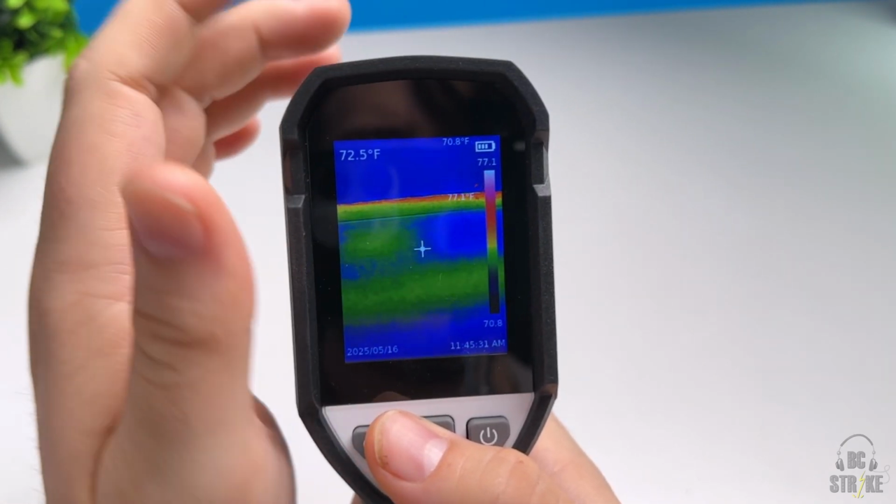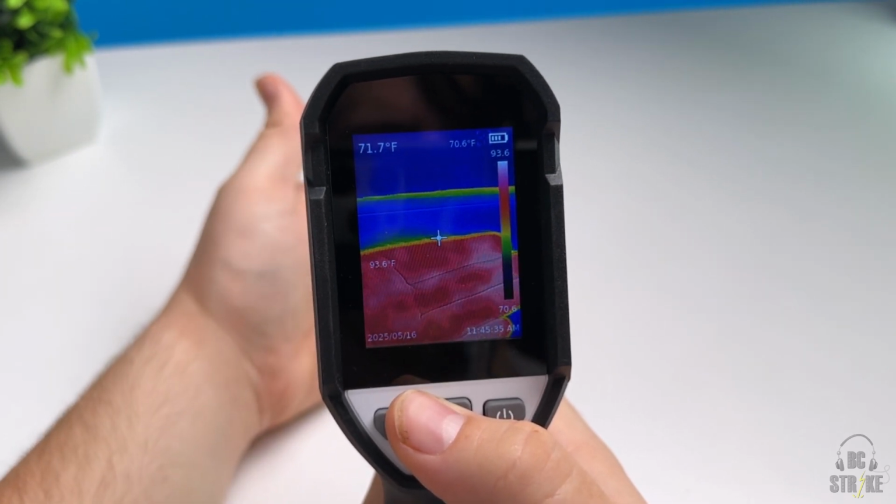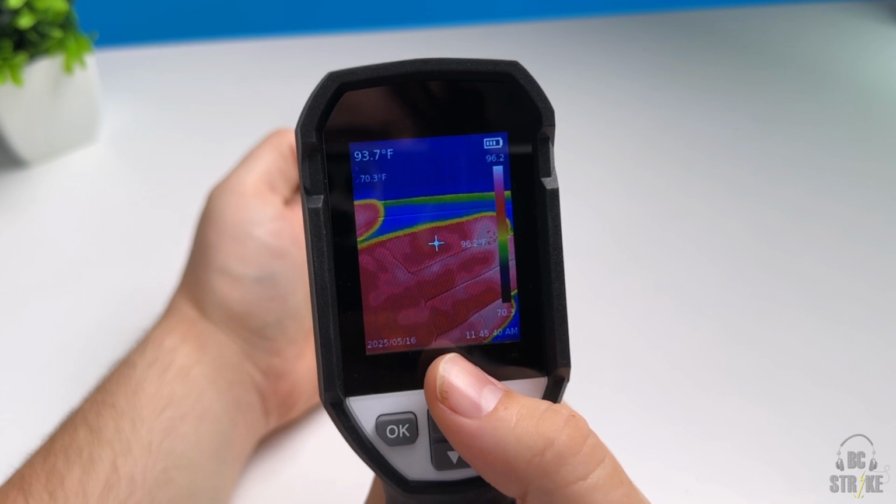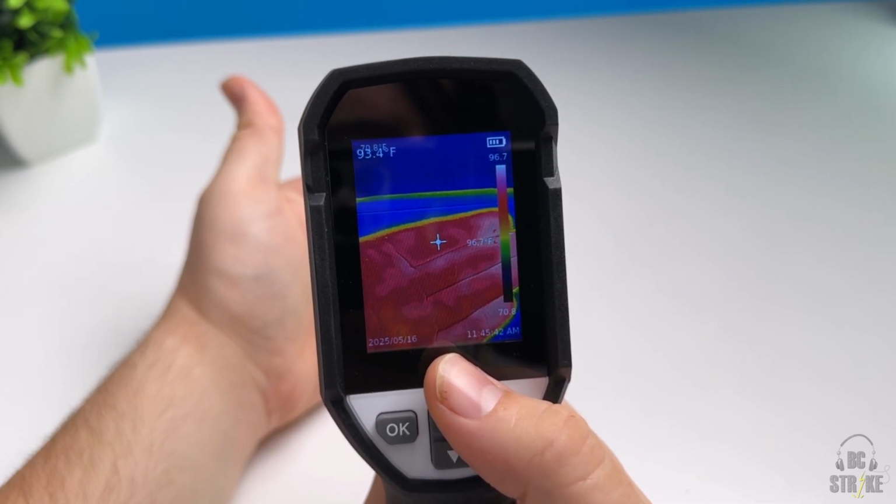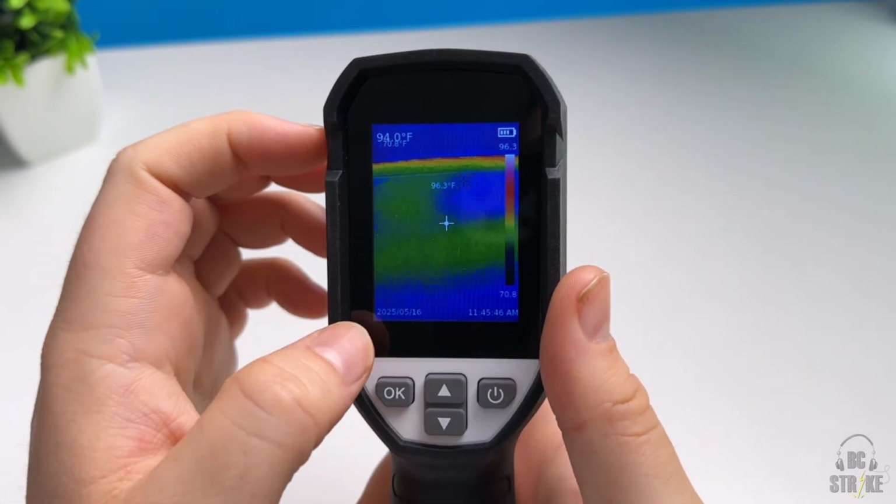What the front looks like, you got your battery indicator, your temperature readouts, and it will pinpoint the coldest and hottest area. So right now my hand is the hottest area, and then the coldest area is that 70 degrees up there at the top left. So that's pretty sweet. It'll show you the coldest and hottest area, and that's all just on this main screen.